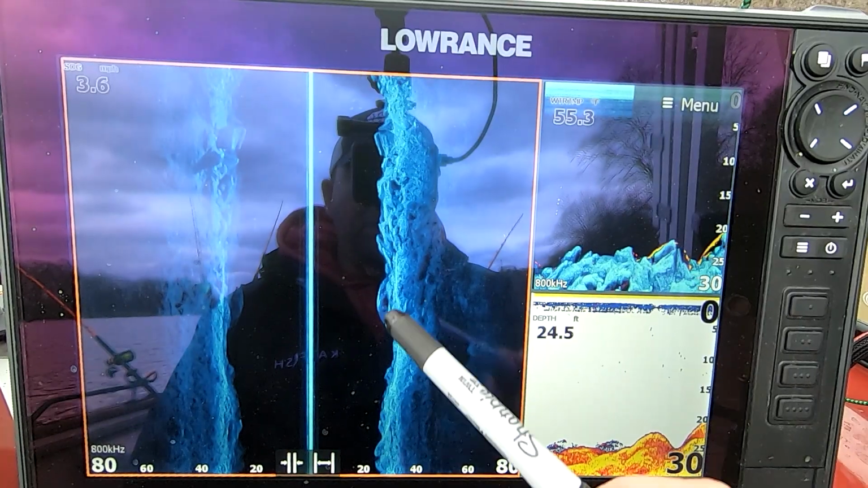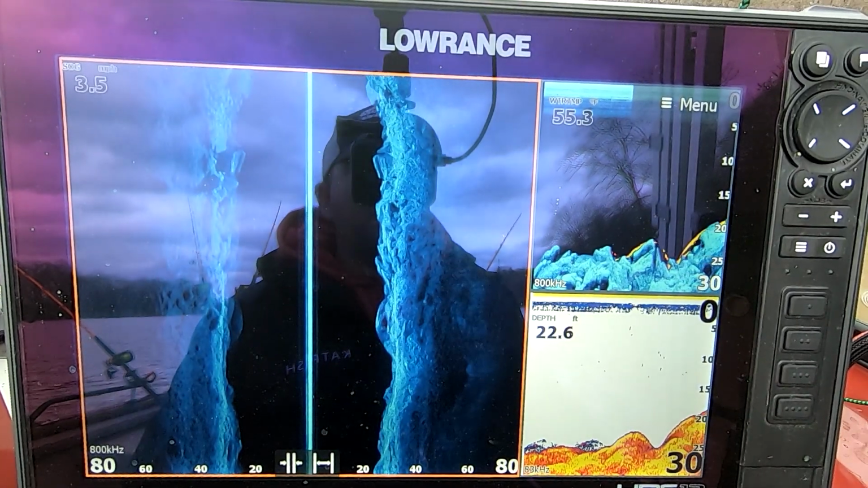Show you everything that's going on, and teach you what is under the water. All right, folks, so on this week's episode of Bank Breakdown, we'll be using the Lowrance Live HDS 12 to show everything, and we're on the Canal River.